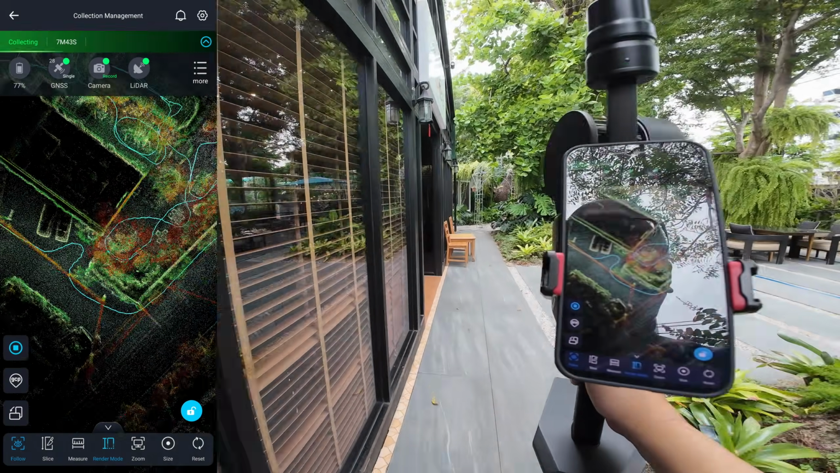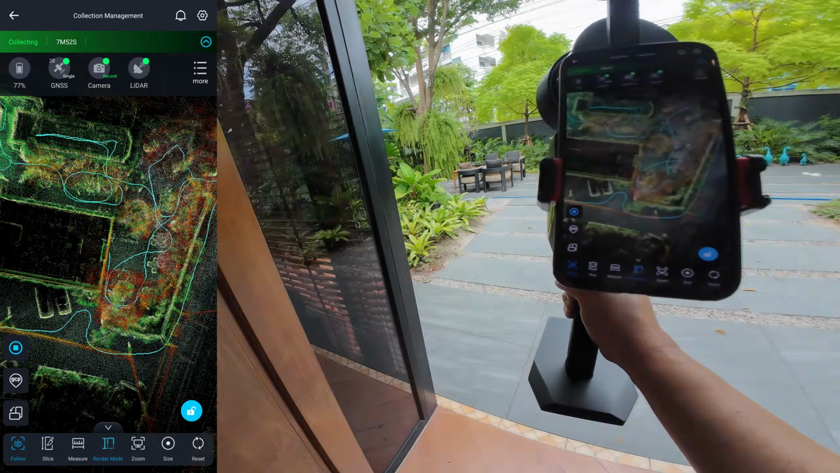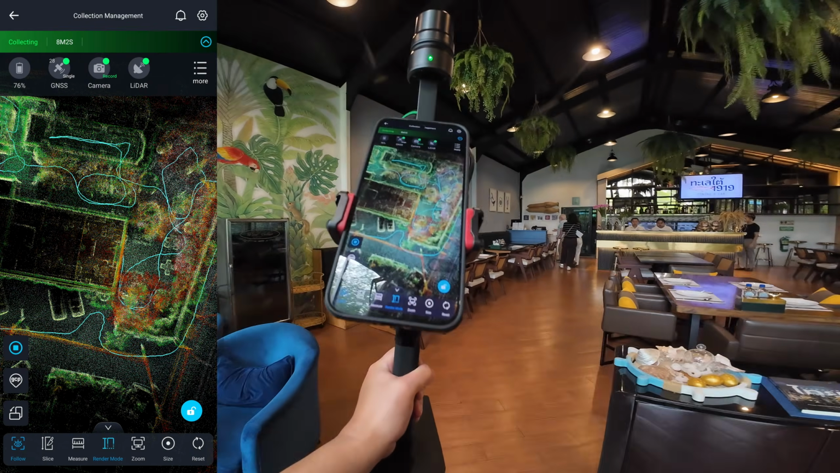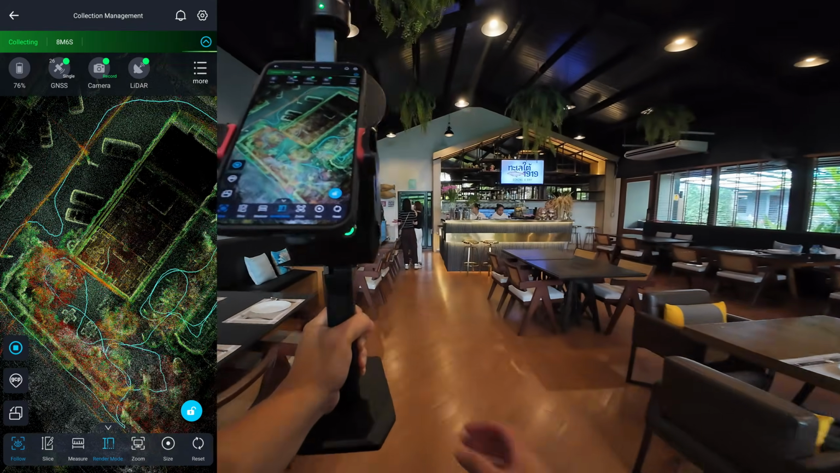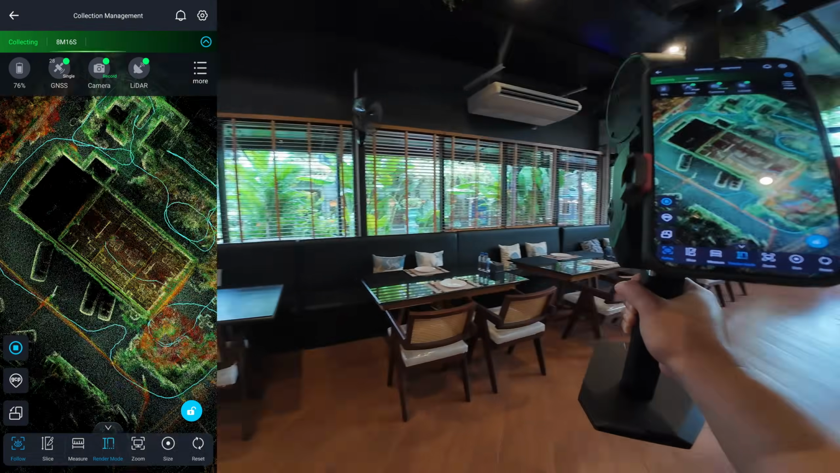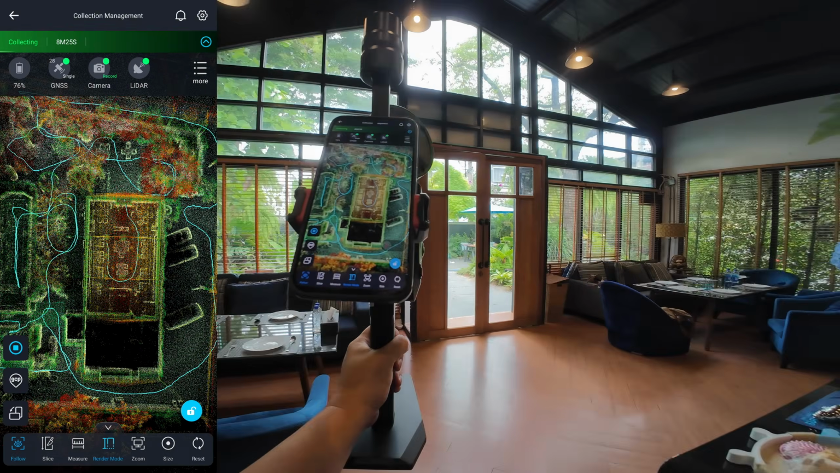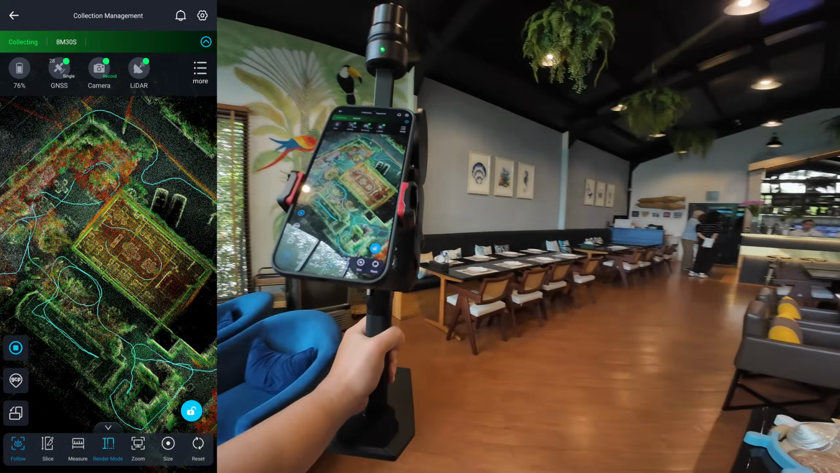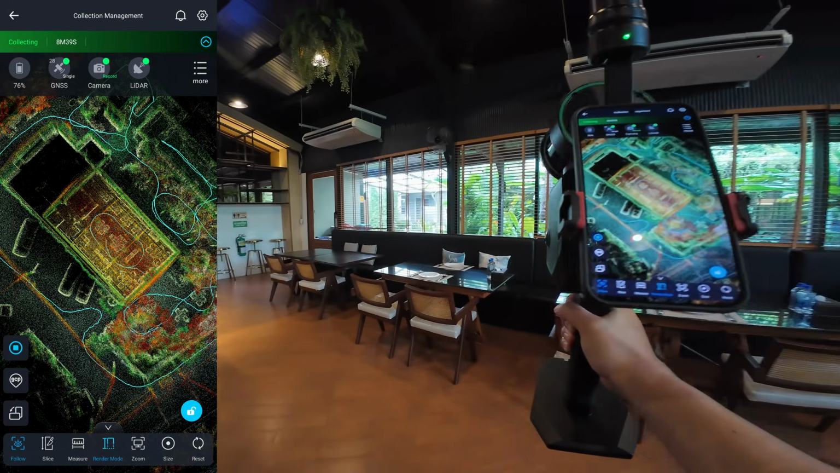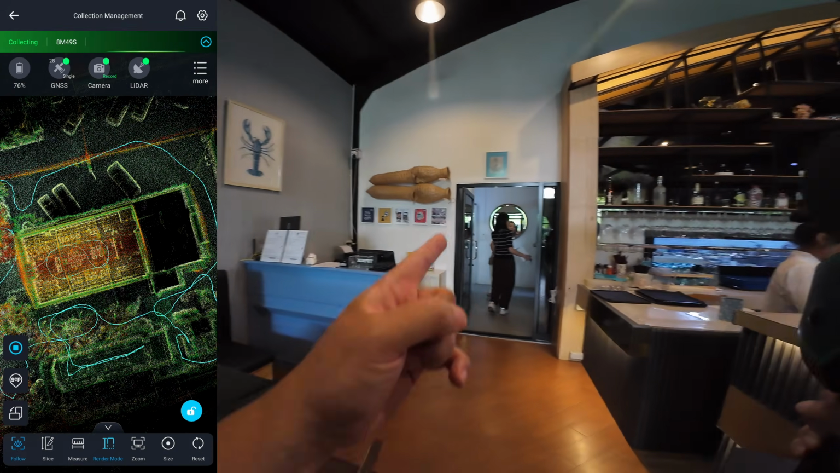I'm walking into the restaurant's main building. I didn't leave the door open this time because the place is already open for service. Those two women on the left are the architects. I actually worked with their parents years ago, and now I'm collaborating with the next generation. Again, I walk in loops wherever possible to improve accuracy and eliminate blind spots.